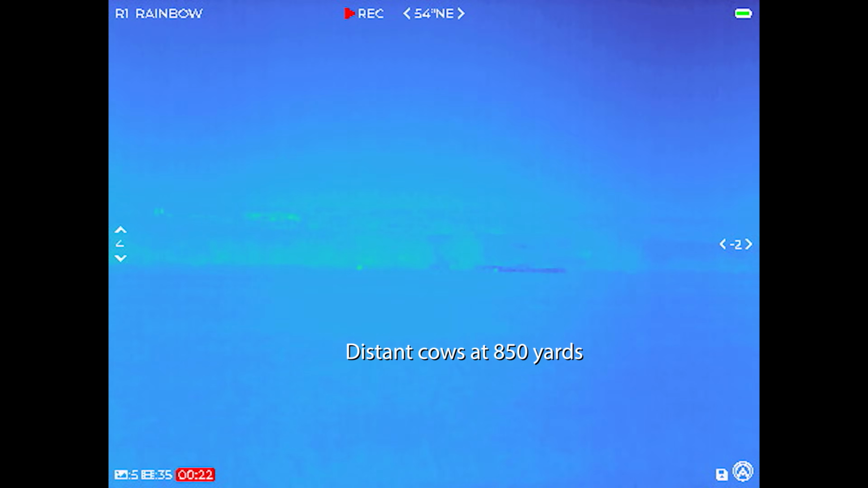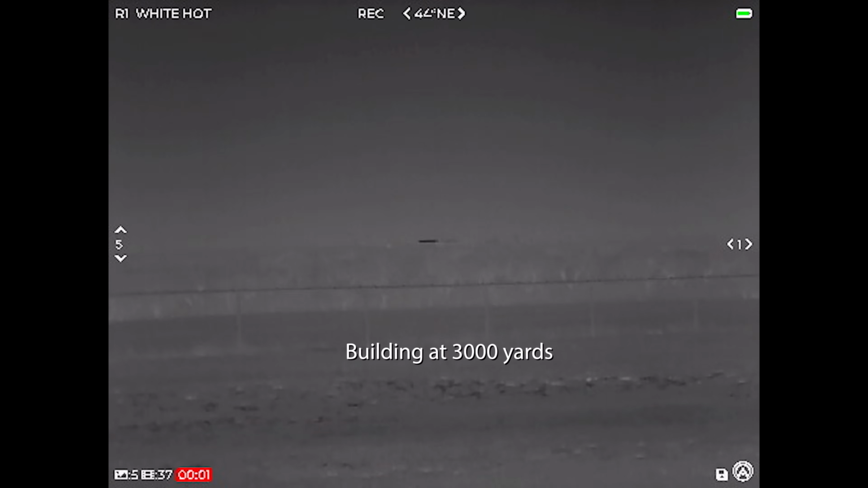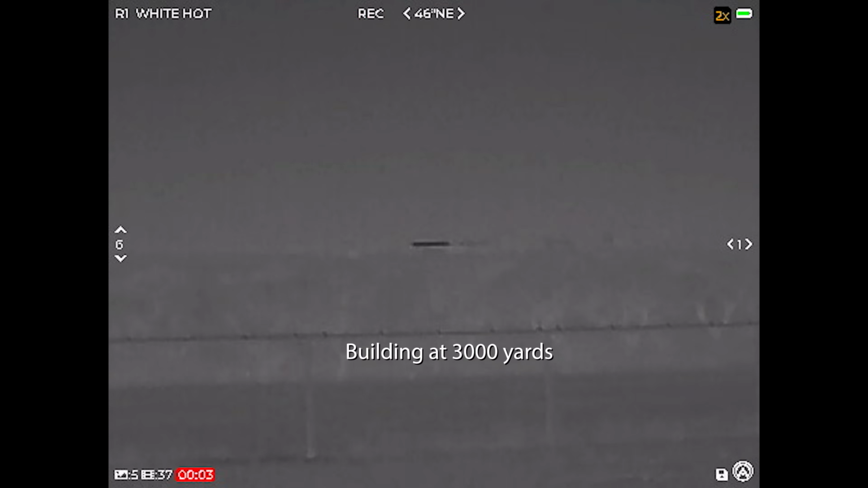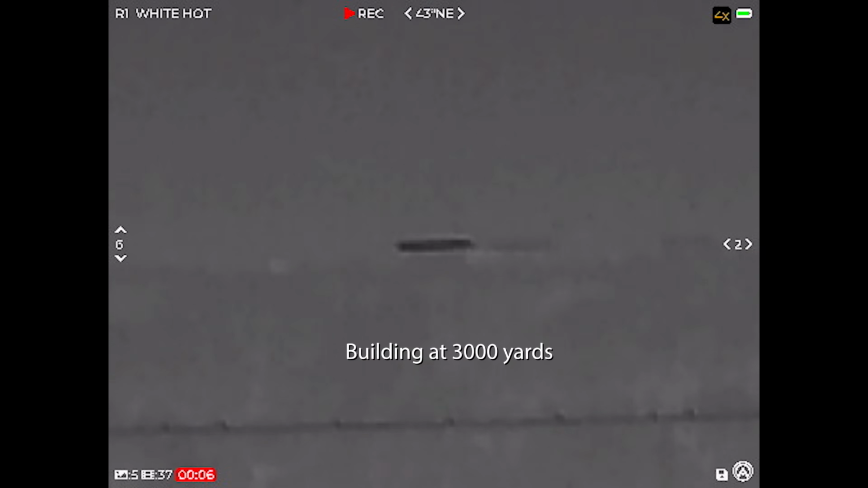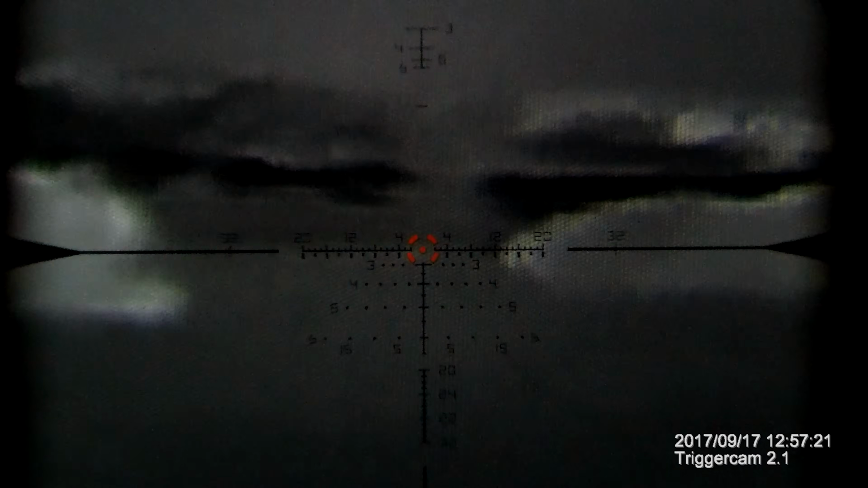This thing did perform very well. The thermal sensitivity was more than acceptable, and I was able to see cows at over 1,000 yards away. So I don't know what more you would want. I also noticed that the screen inside here held up fairly well if I punched into almost 6 power. Yes, it's going to become a lot more pixelated, but it would help me make a more precise shot and did also help me in the zeroing process. So overall, it did pretty good.